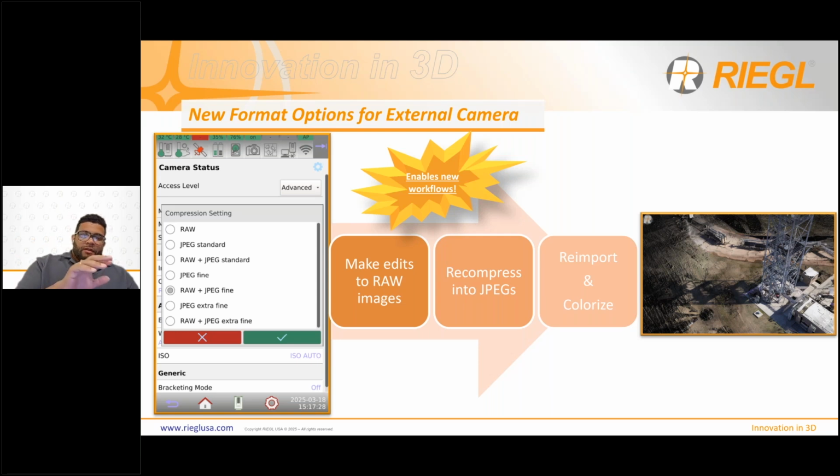The cool thing that this enables is you can take the RAW image into third-party softwares and make edits to them, and then recompress them as JPEGs and re-import them into RiSCAN Pro, and then colorize based off those images. So it gives you more control over the colorization that you do. It's not required for every project. You can still just capture JPEGs and have RiSCAN Pro colorize those. But for the users that want to have even more control of their photos and they want to make edits to them, fine tune them and make changes, you can go ahead and take advantage of the new feature to do that.